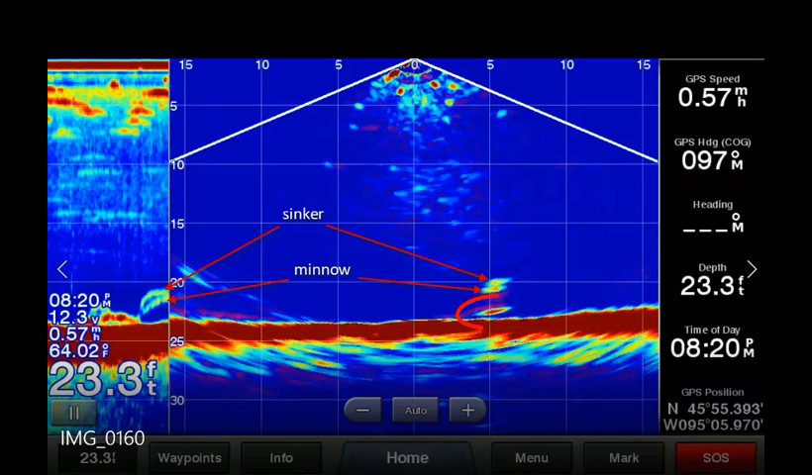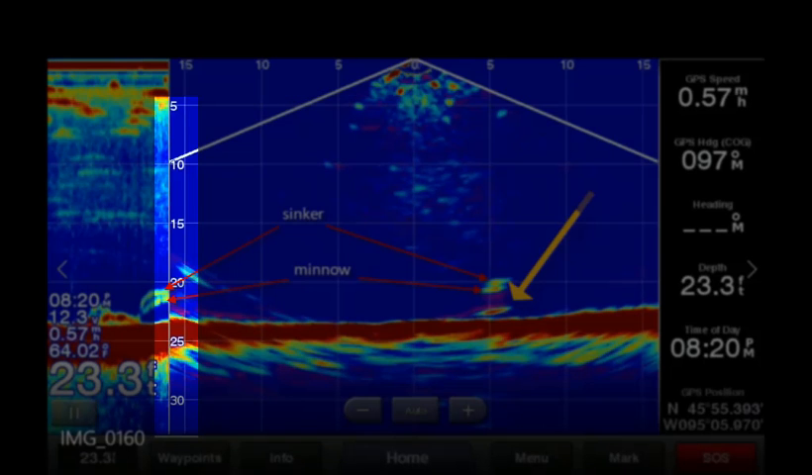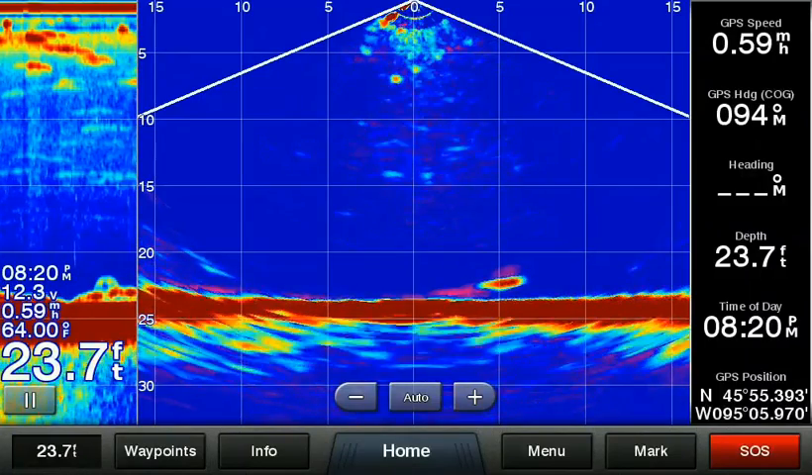The fish show up as blobs with red in the center, and when they move, they show a trail of faint red, which I'll point out later. The grid lines are used to estimate the location of the fish. This fish is 5 feet to the starboard side of the transducer and about 1 to 2 feet off the bottom. Now let's go live.